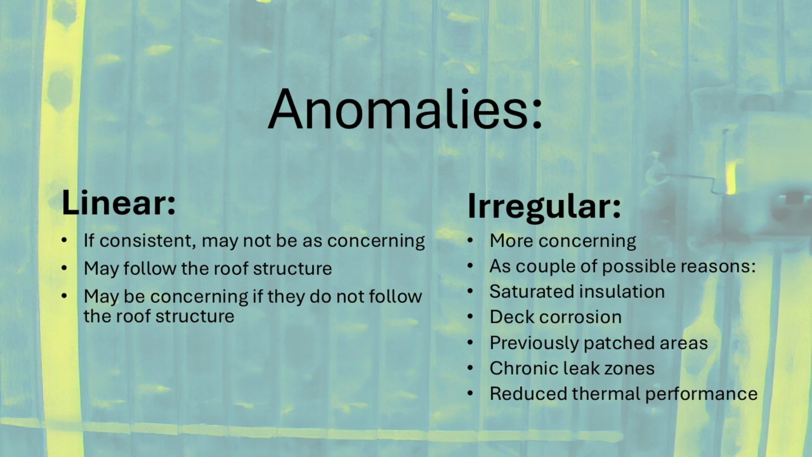A linear anomaly often corresponds to structural purlins, seams, fastener lines, panel laps, or underlying framing. On a 40-year-old standing seam roof, it could also indicate thermal bridging through metal-to-metal contact, fastener backout areas, or degraded seam sealant. If they follow panel seams exactly, that's normal; if they do not align with panel geometry, that's when it becomes more concerning. Irregular anomalies are more concerning.